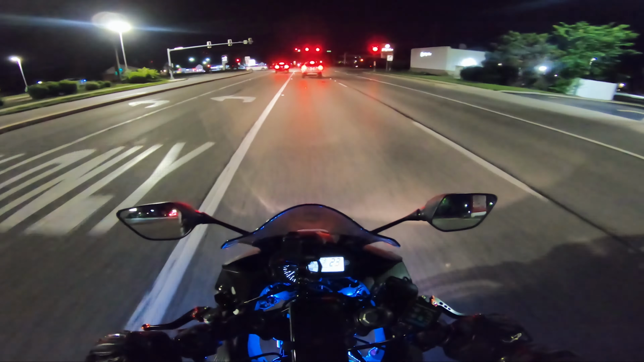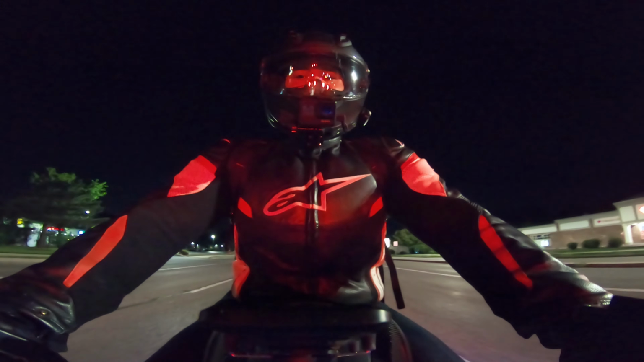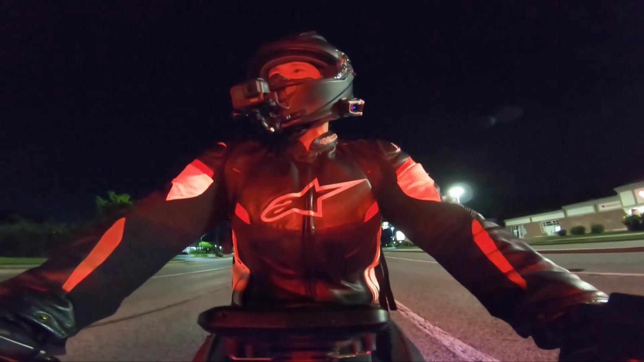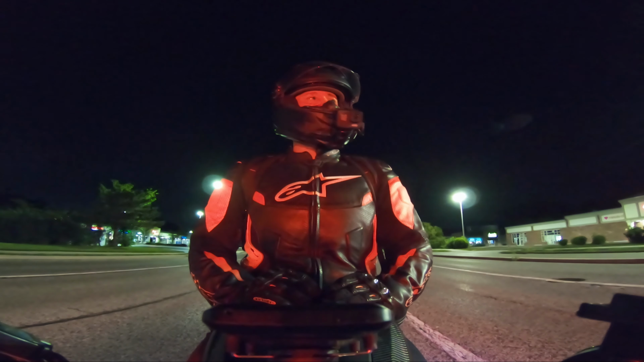They swerved over pretty quick. But if I didn't have the lights on, I would have been run over by those two trucks on the road. And that's literally when I was heading home.